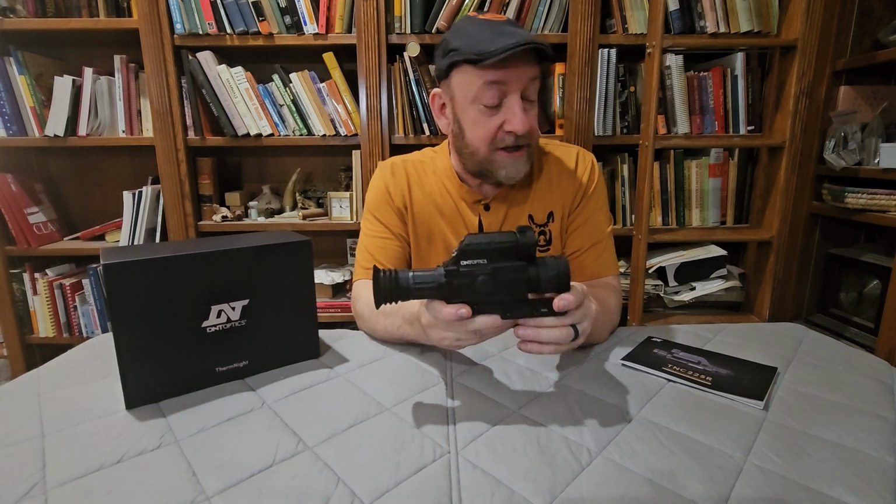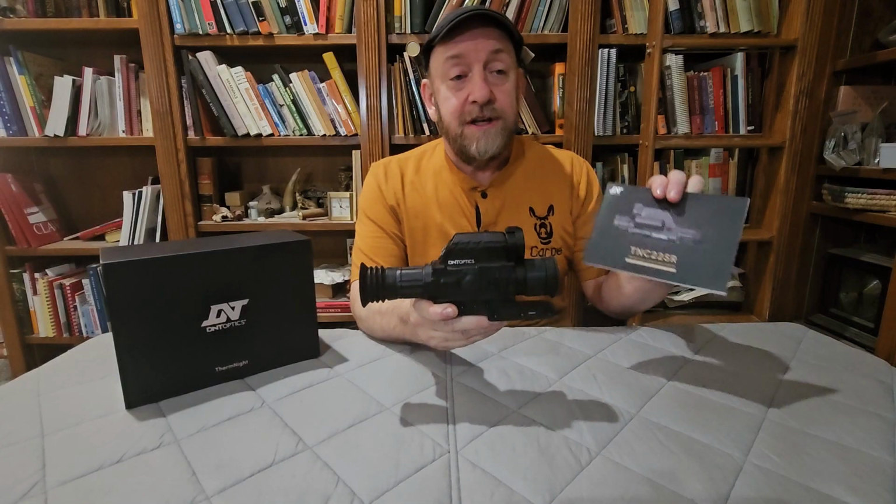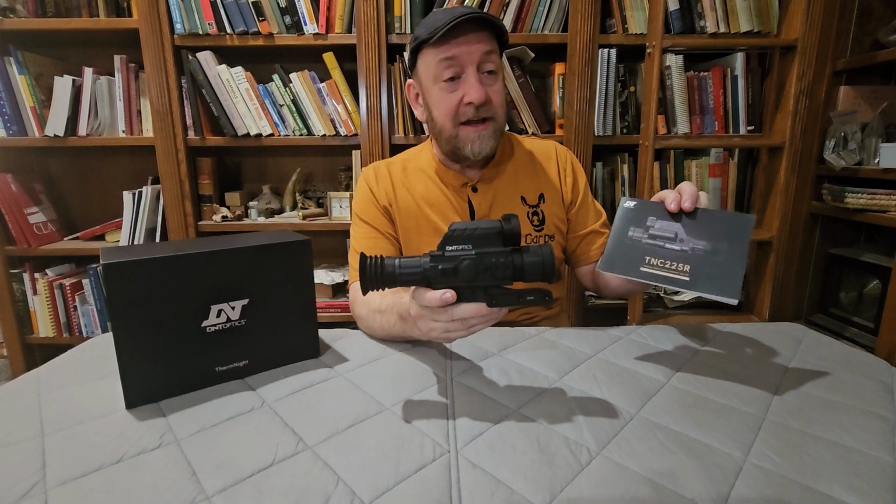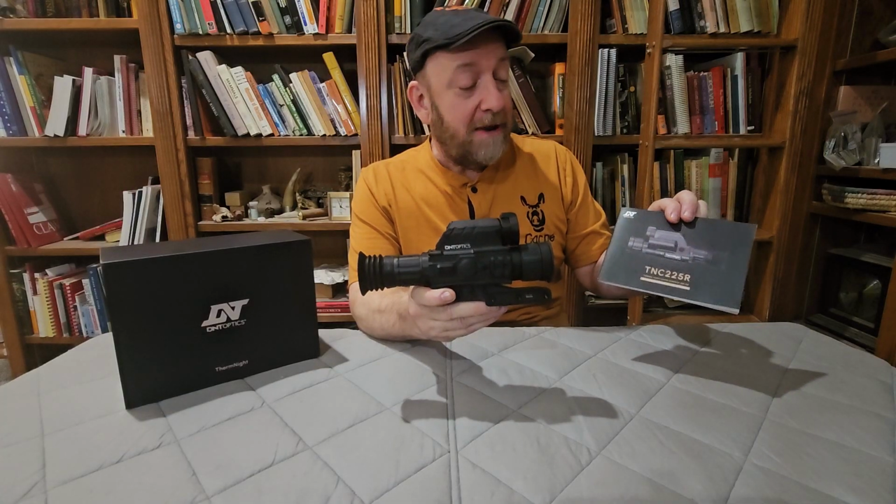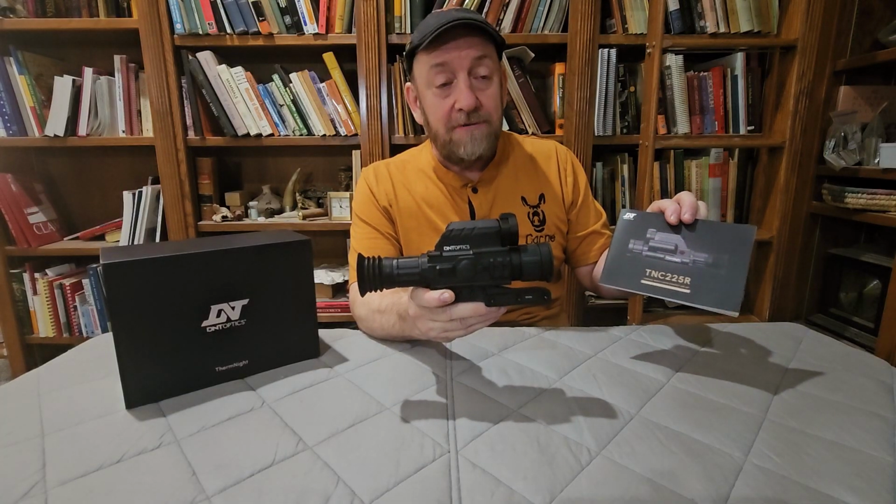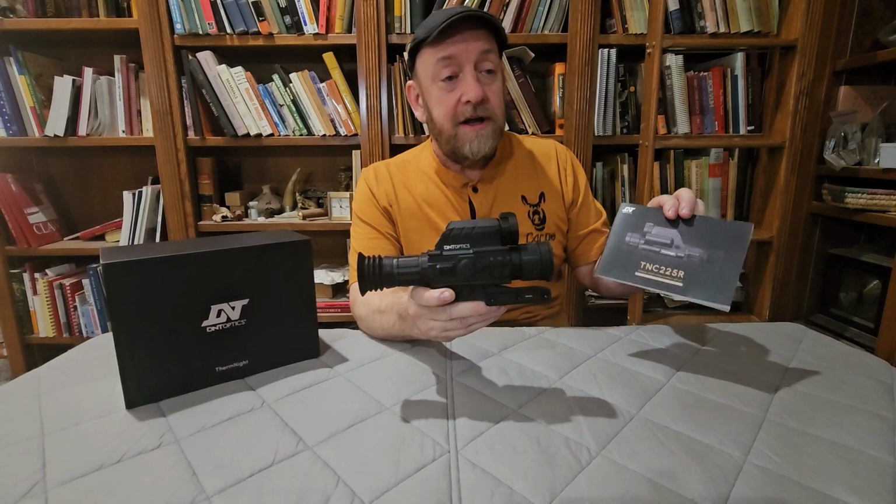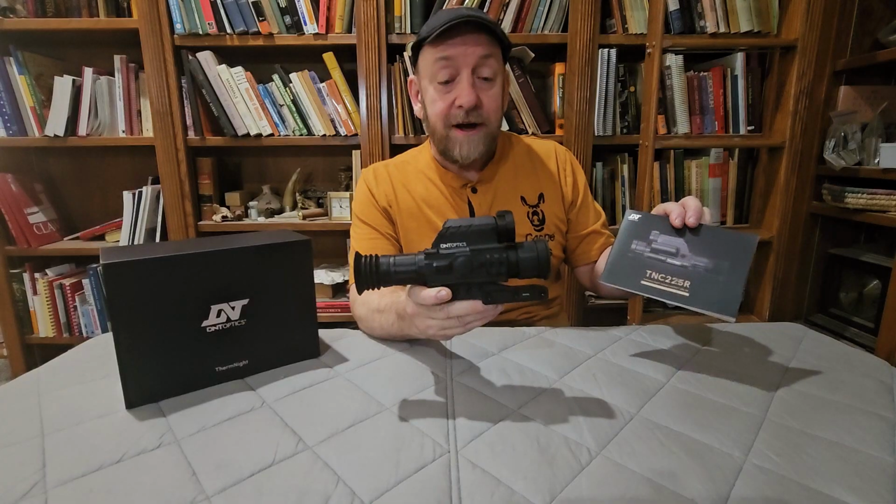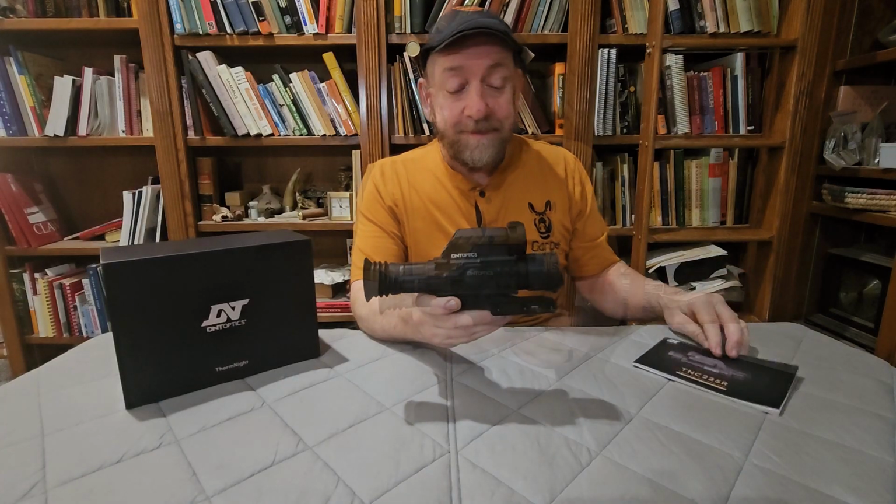It's going to take the most education, and that's going to take using the manual. The manual is well written and will tell you just about everything that you need to know. The things that I don't like about the manual are the fact that there is no table of contents and there's no index for it. So if you have a problem, you have to search through the manual to find the things that you need.